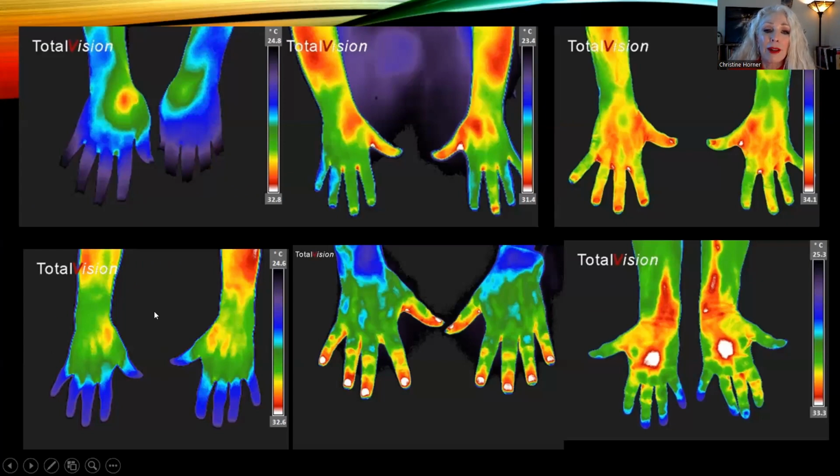Now the hands on the lower left is what the normal appearance is. So they're kind of like the feet. It gets colder and colder out to the tips of the fingers. There's a little bit of heat at the base of the thumbs because we're using our thumbs a lot. So whenever there's increased blood flow, we're going to see some increased heat. When we have heat on one side and not the other, this could indicate arthritis.